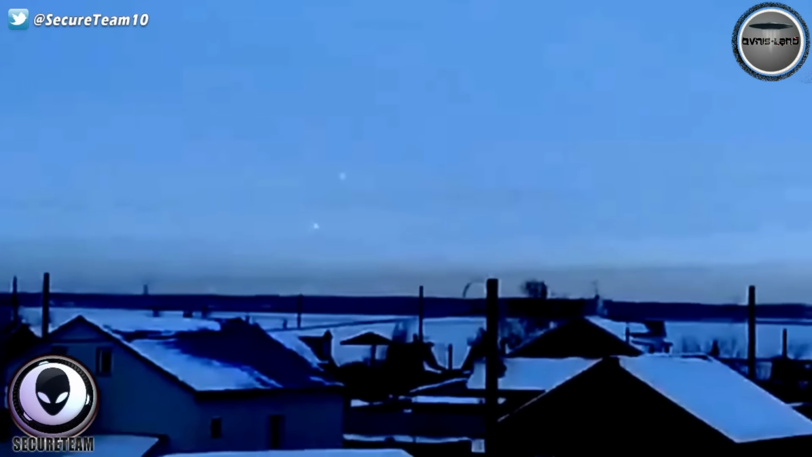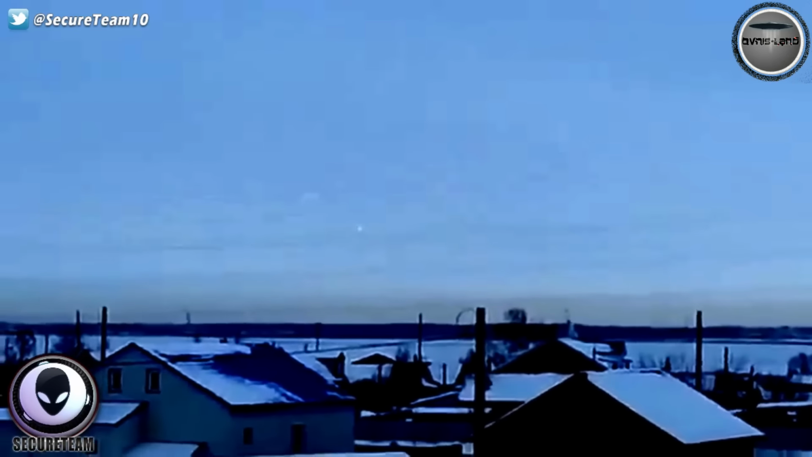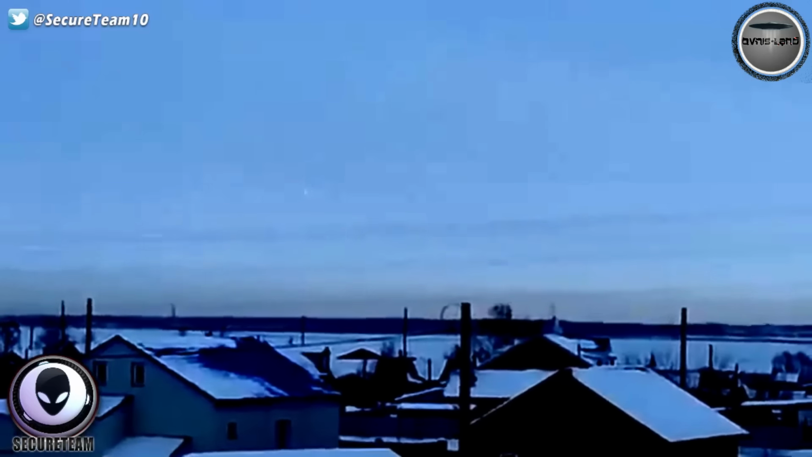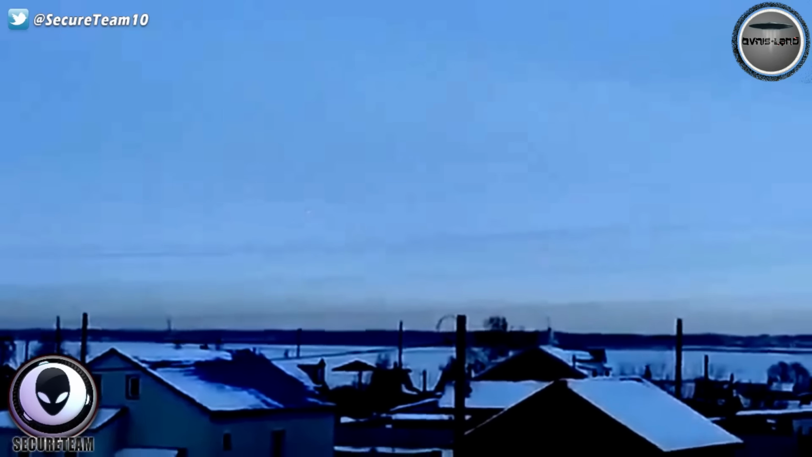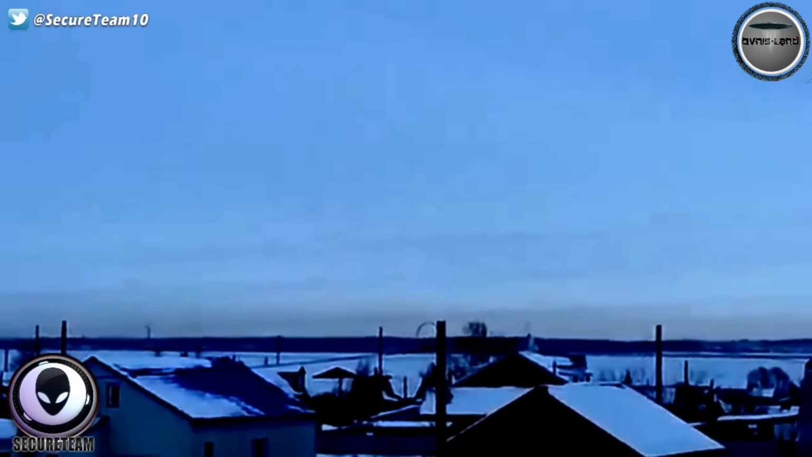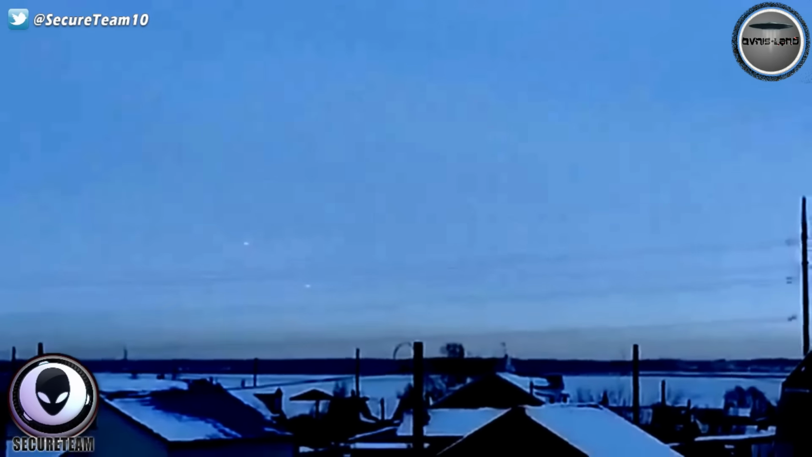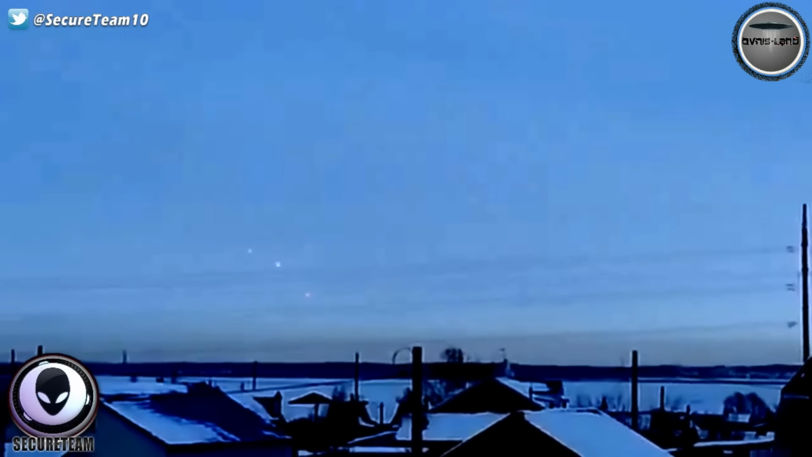So, what I want to do here is speed through this footage. I want to speed it up really fast, that way we don't have to play it all over again. This will give you an idea of just how these lights are moving. And you guys tell me if this looks natural, or if this is something you would think that maybe Chinese lanterns could do, or anything like that. So, let's go ahead and move quickly through the footage here, speed it up.